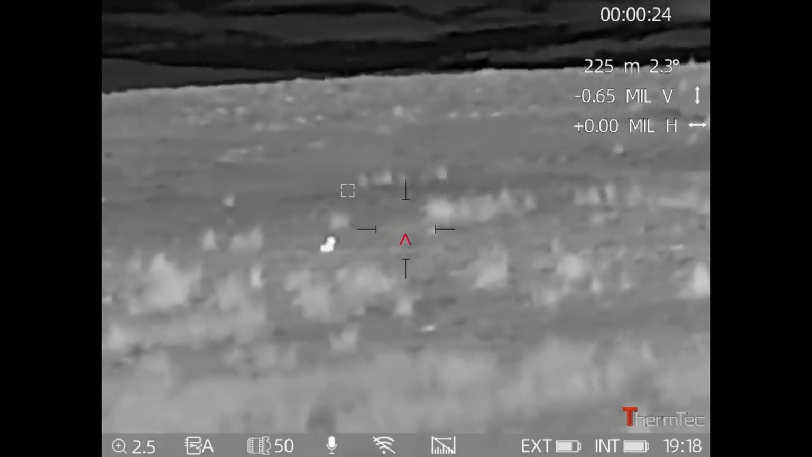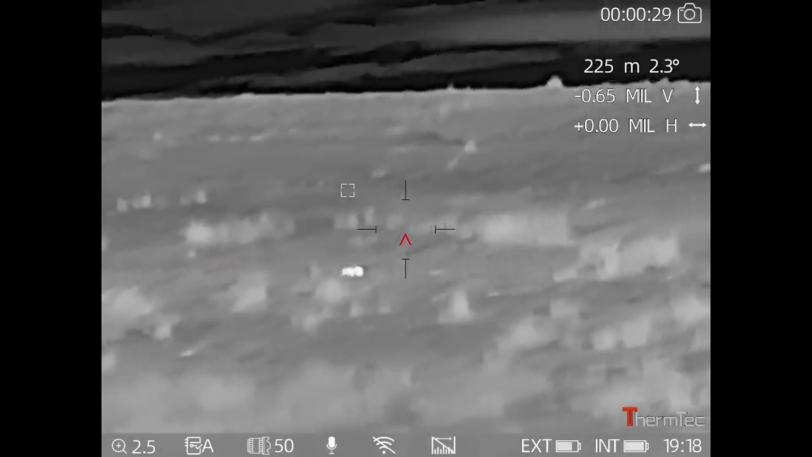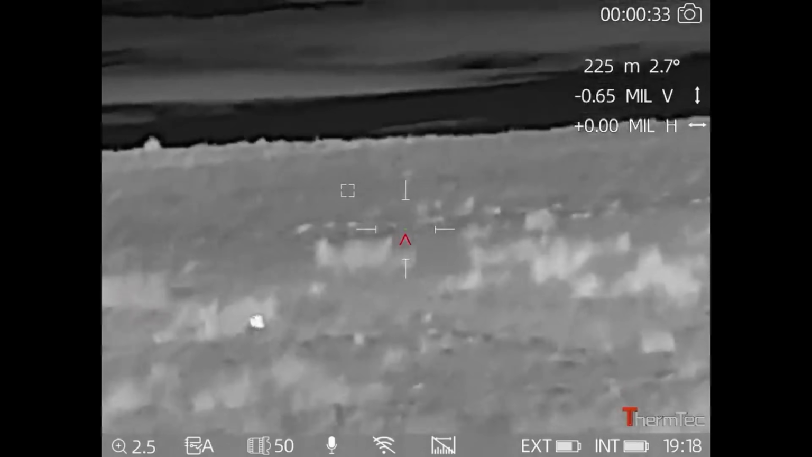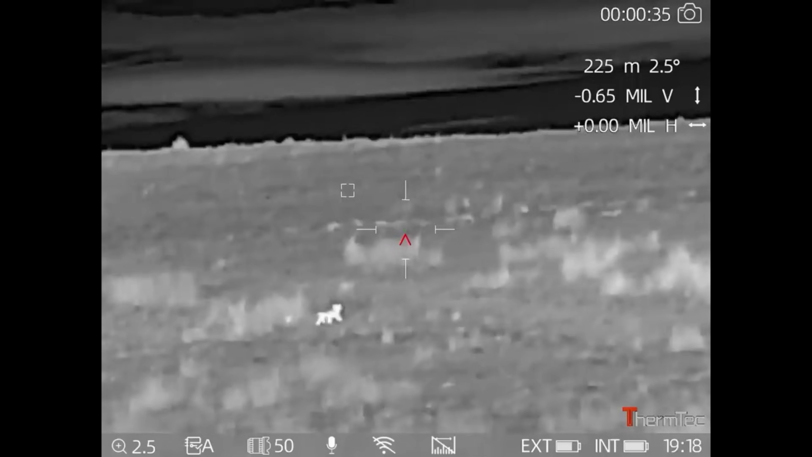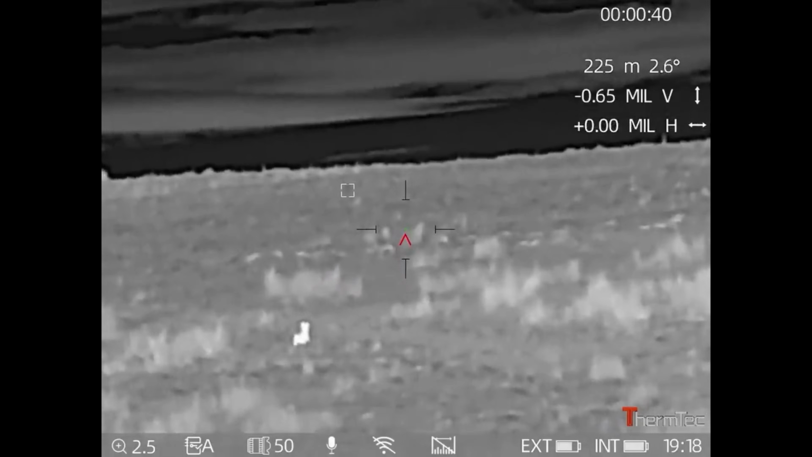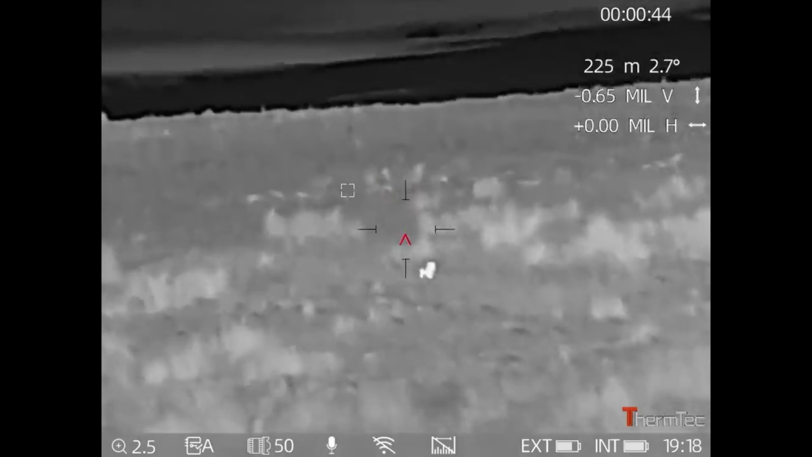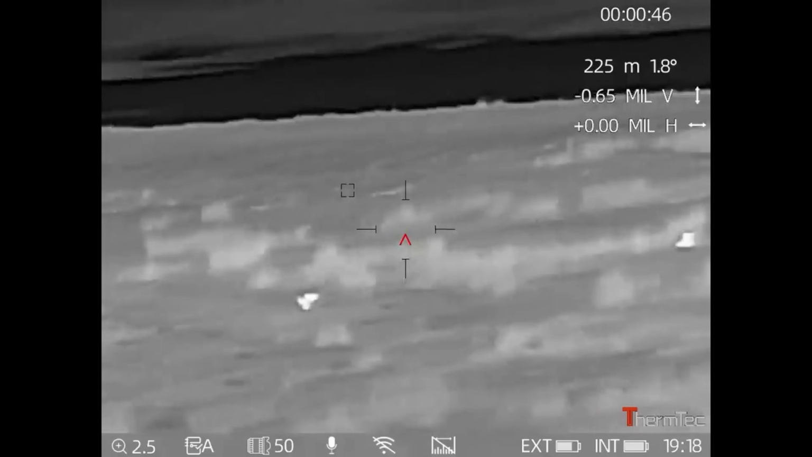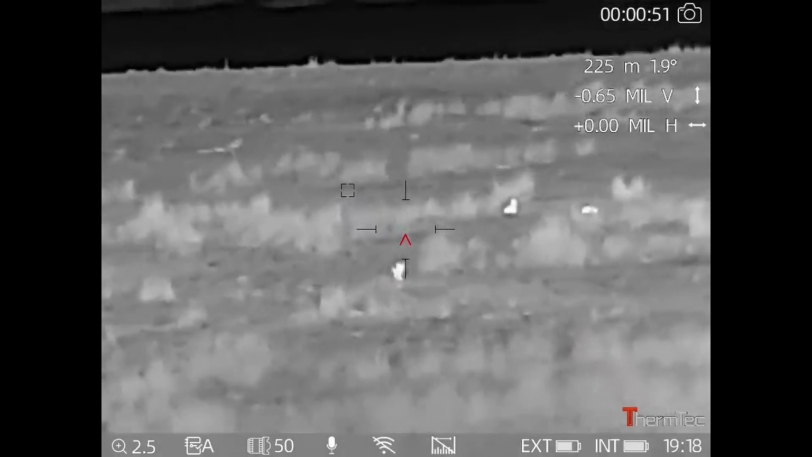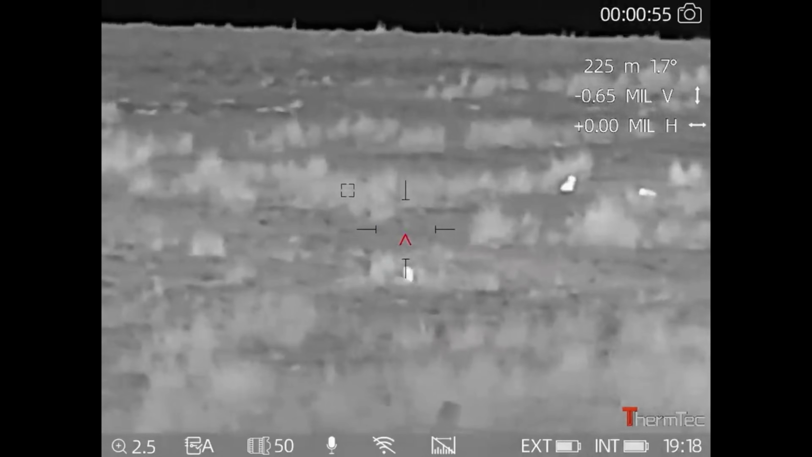Well, it seems to be working. It's making its way down. The picture at the moment isn't crystal sharp because I've actually got the digital magnification up. You can see this one's coming in quite well though. There's a couple of hares behind. You can see the size of the hares as well when you compare that to the fox.